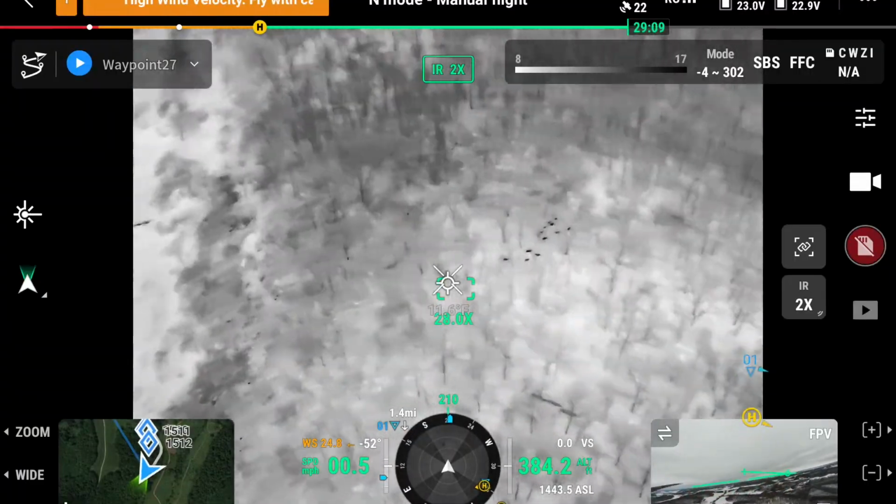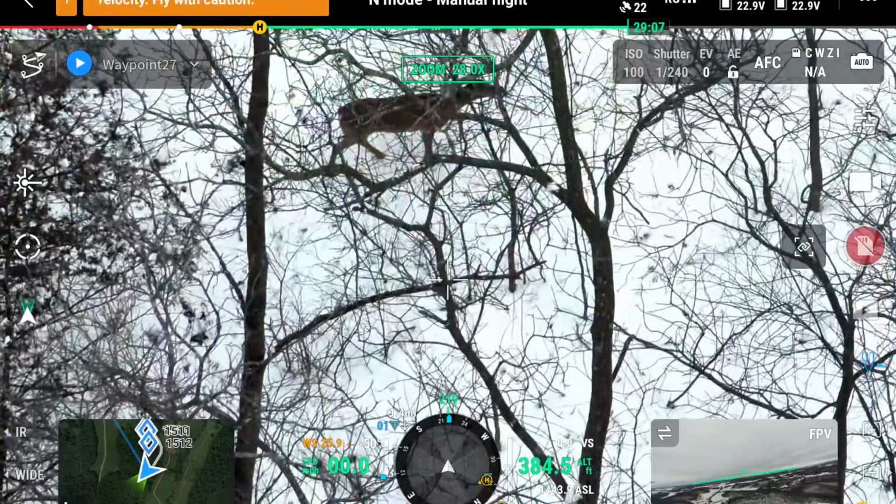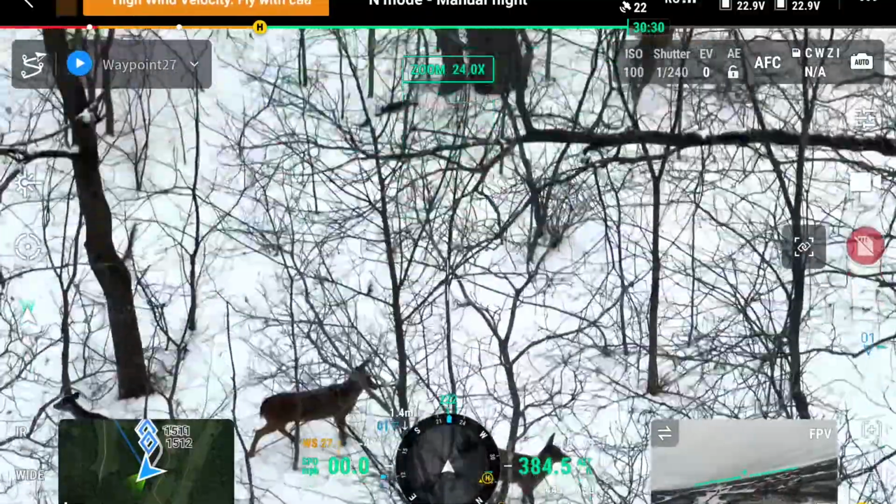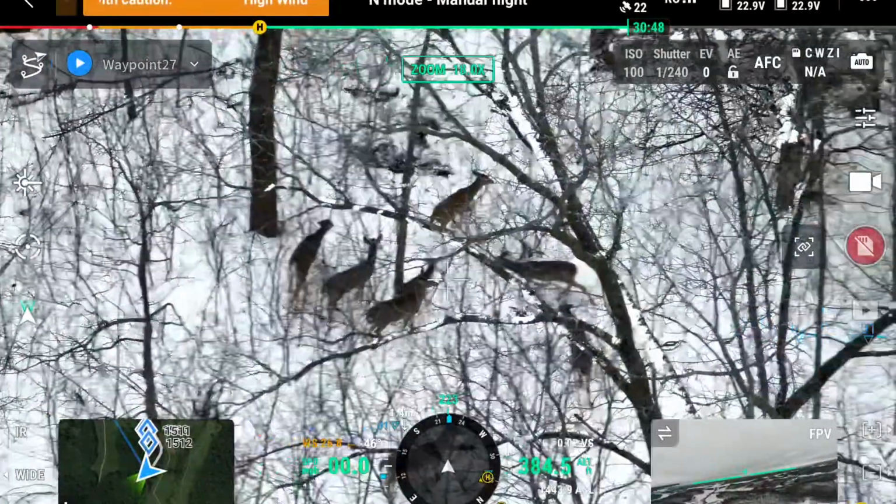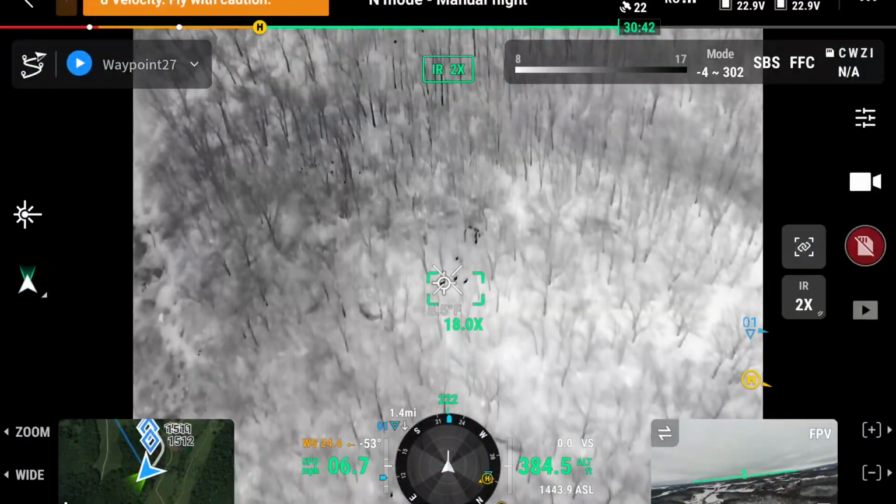Where do you think most of the deer are going to be on the lease? 1, 2, oh, okay, yeah. 4, 5, 6, 7, 8, 9. No, here's some deer. 10, 11. So that's 24x, and this deer is a long way from a...